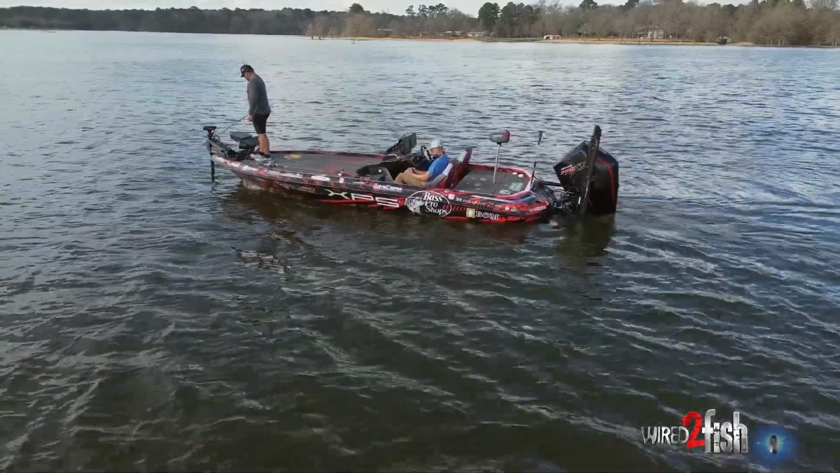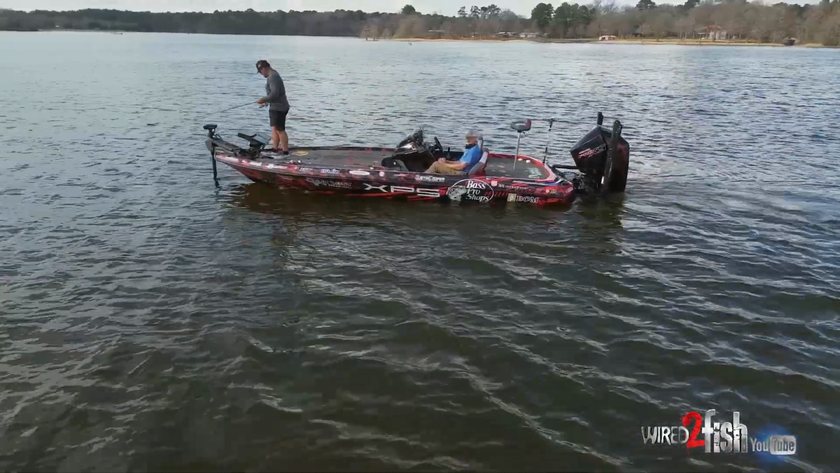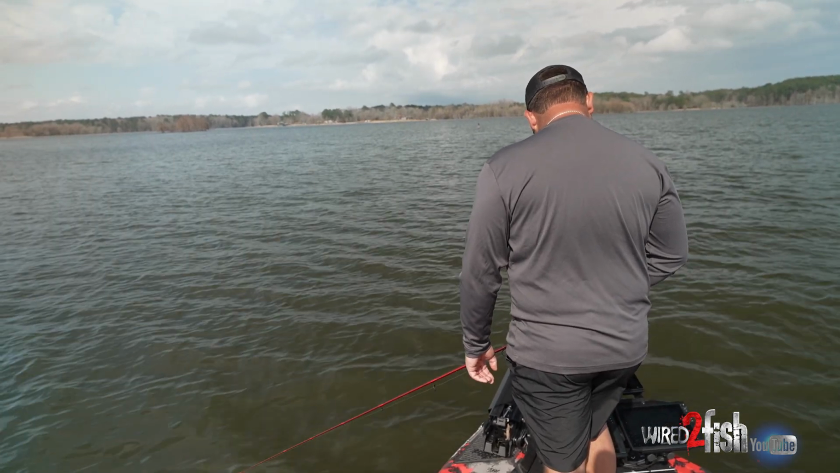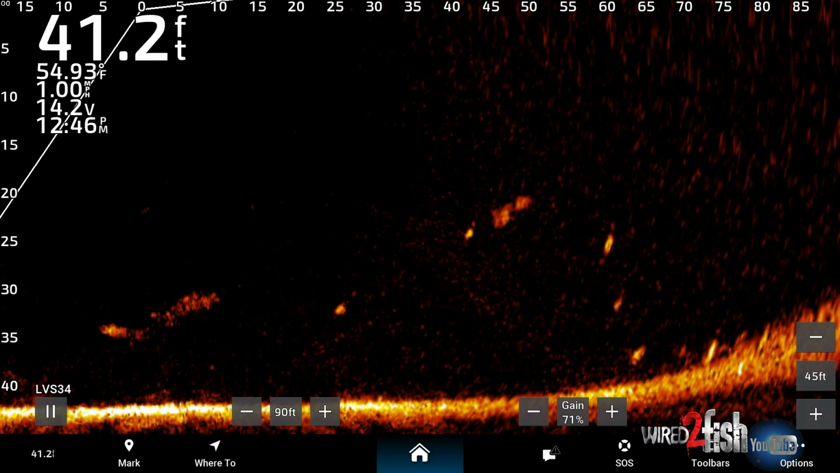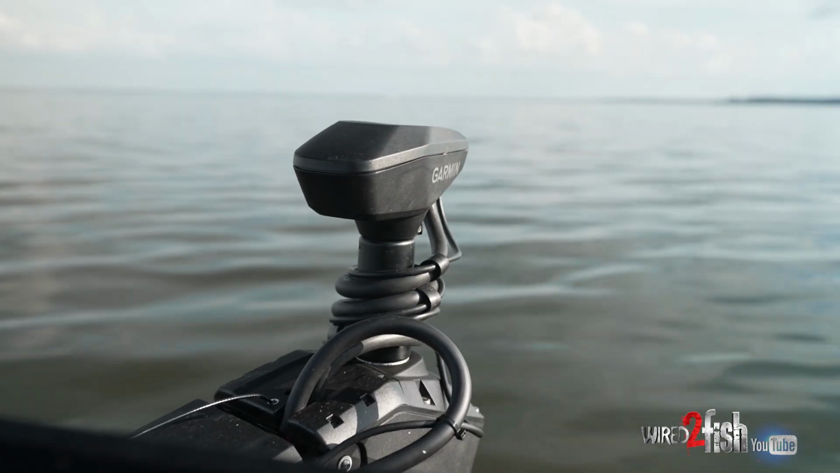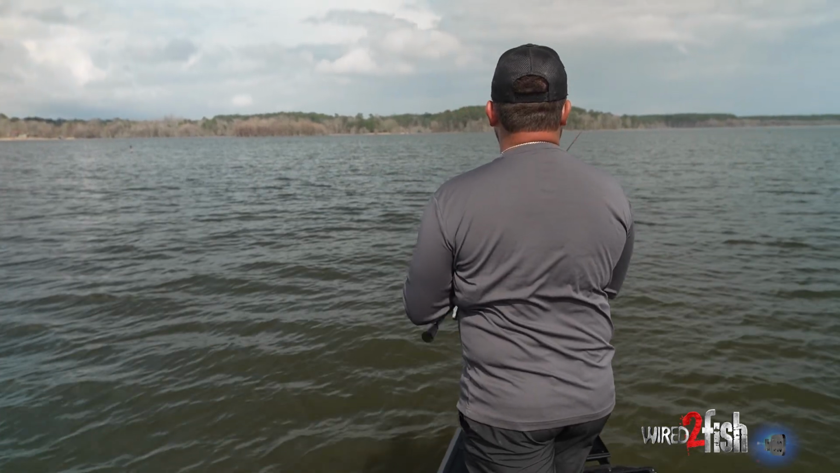Well, sun has come out now. We're back out here looking around, trying to find a few more suspended fish to cast at. I'm seeing that fish out there, and I'm lining him up with the arrow on my trolling motor. I want to try to cast past that fish.